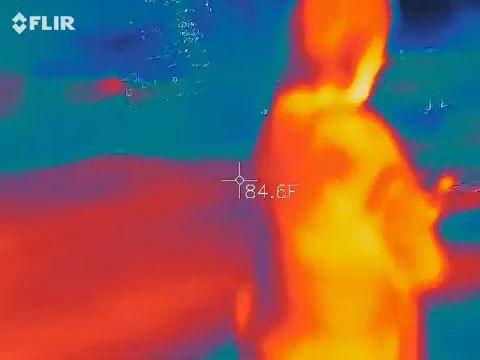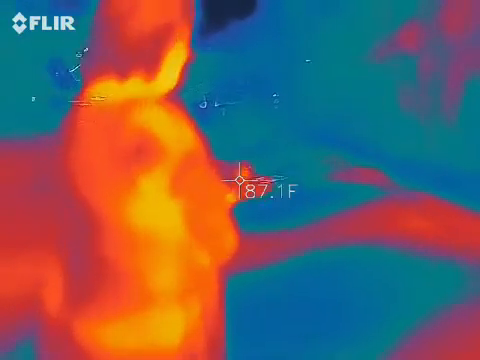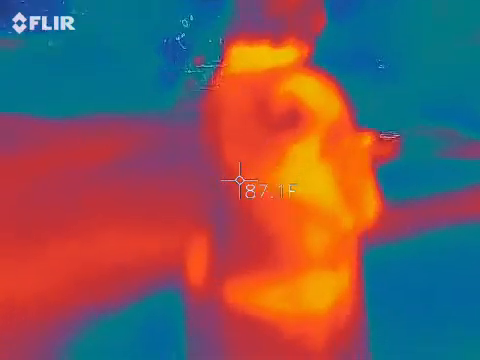So when I pulled this out, it was at 1, and now it's down to 0 as far as the EMF goes. I'm going to turn off the ambient temperature just so all the energy, the battery energy goes to the EMF.